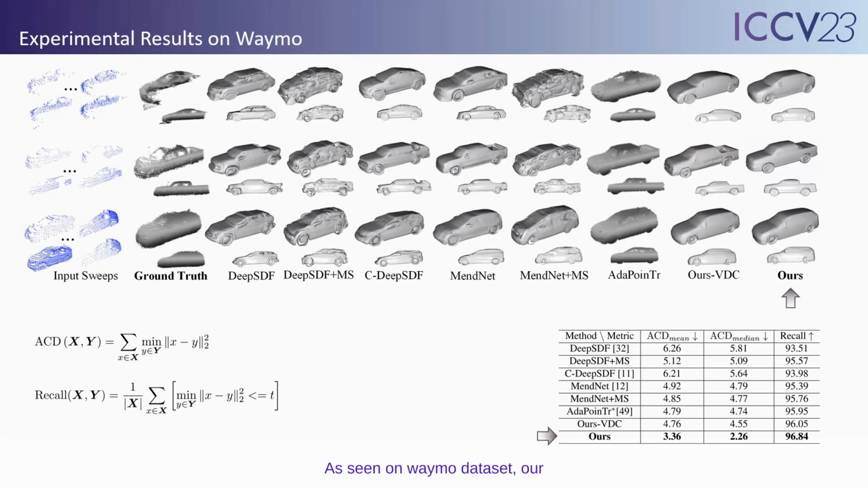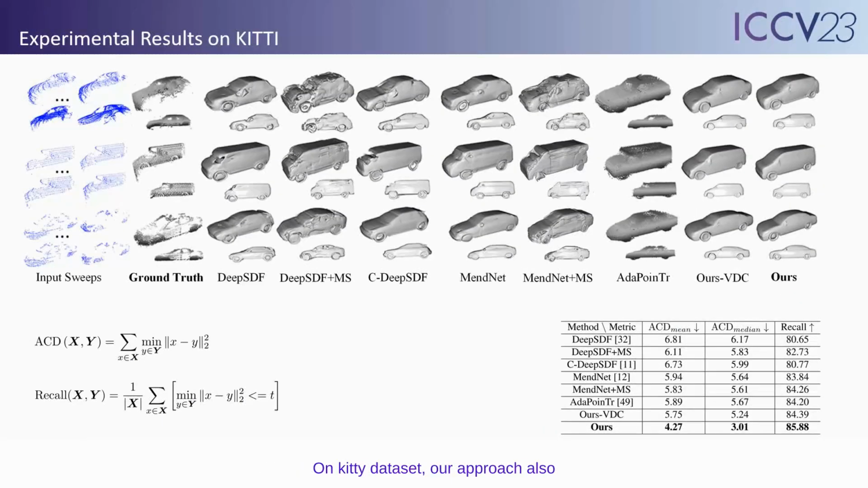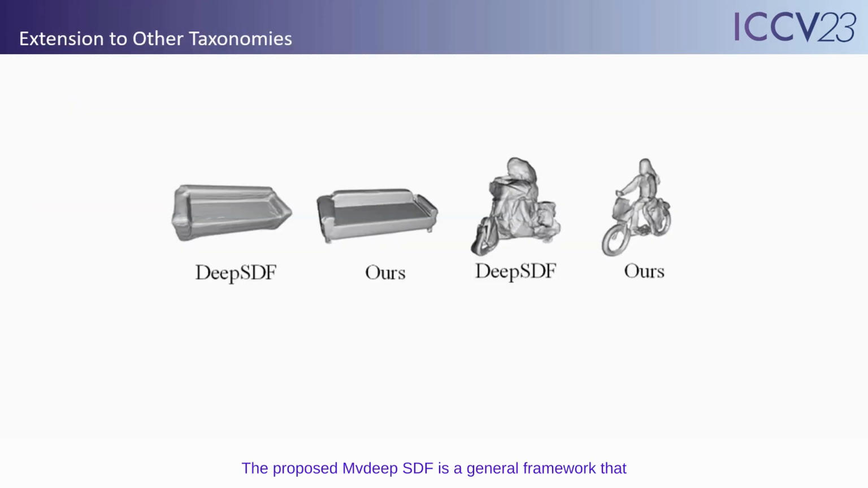As seen, on the Waymo dataset, our approach achieves the best reconstruction results both qualitatively and quantitatively. On the KITTI dataset, our approach also yields the best performance. The proposed MV-DeepSDF is a general framework that can be extended to other taxonomies. Following the pipeline introduced in this work, we evaluate on indoor sofas of ShapeNet v2 and outdoor cyclists of Waymo and show that our method is versatile.